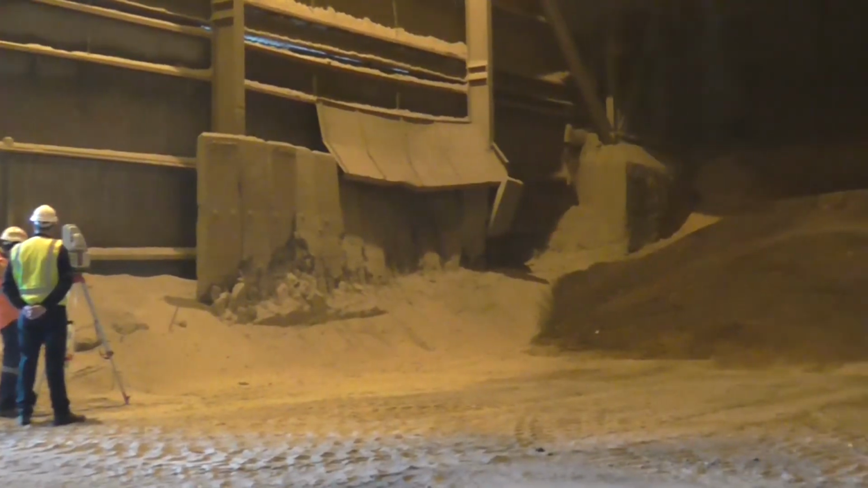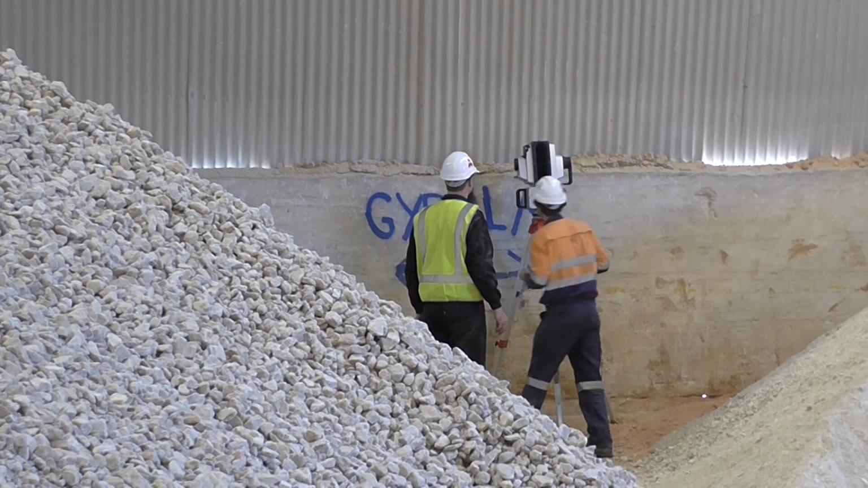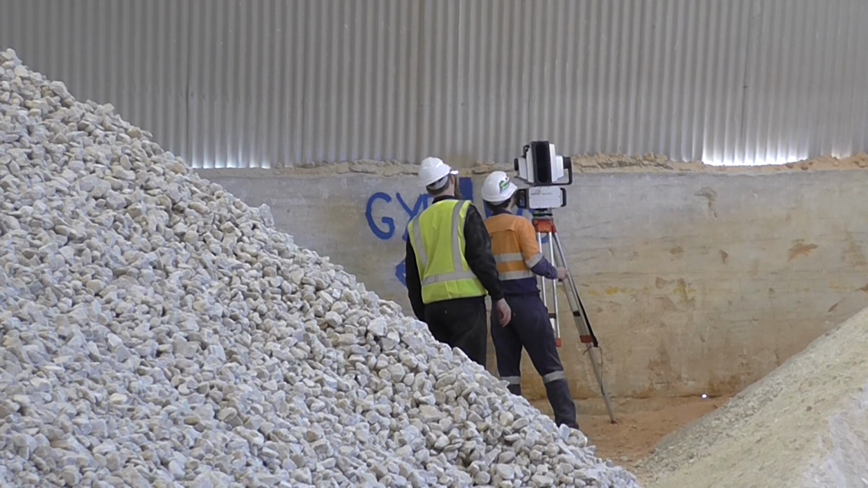I-Site 3D laser scanning can help streamline stockpile measurement and volume calculation. I-Site provides a safe, fast and cost-effective solution.